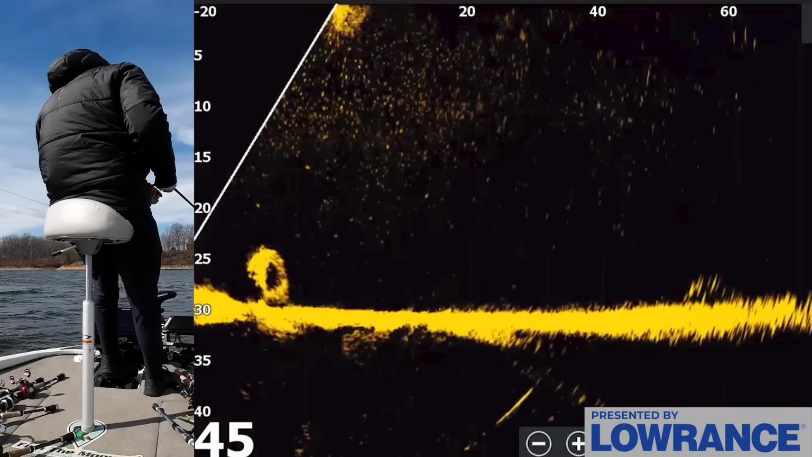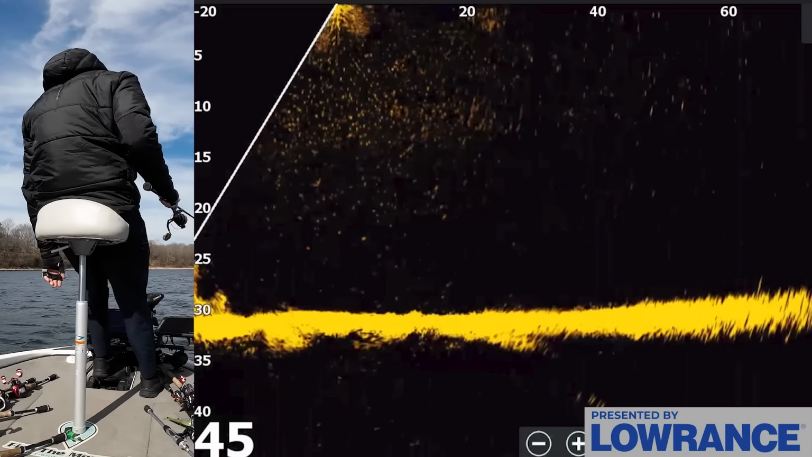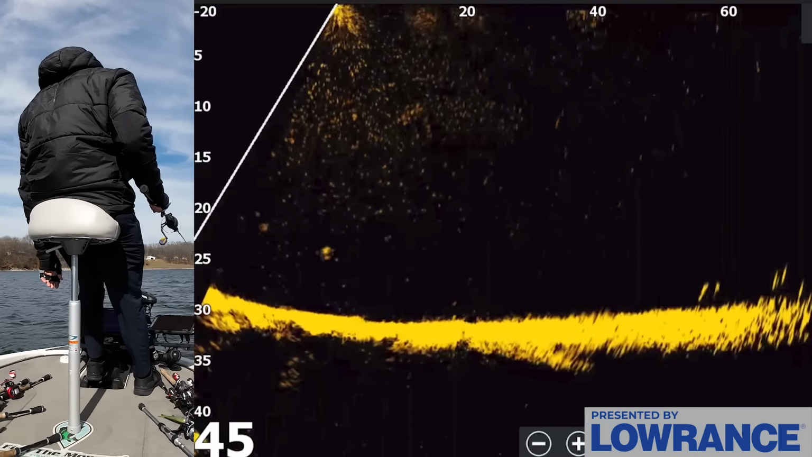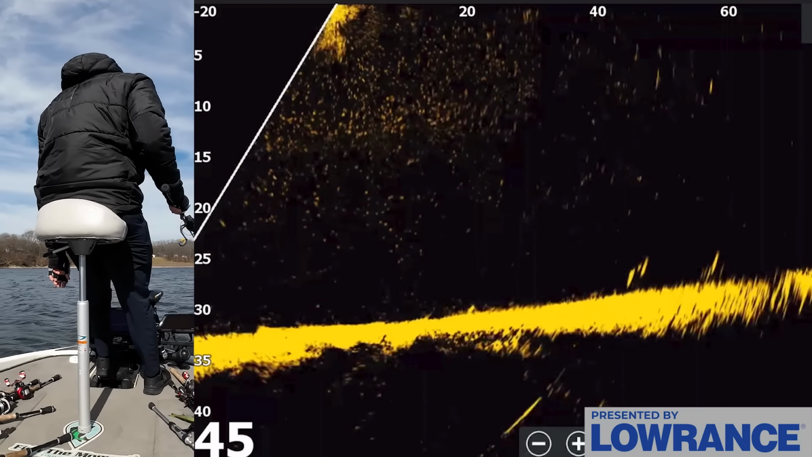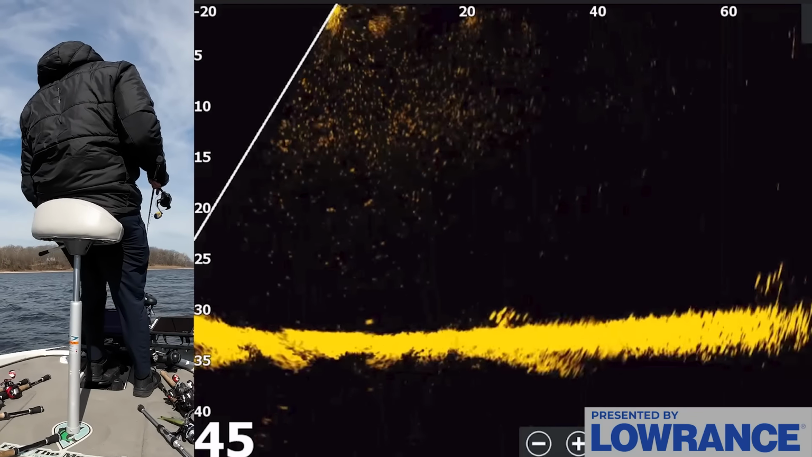Now, what I'm going to do is basically put my trolling motor on 8 or 9 out of 10, so about as fast as I can go. And I'm just trying to scan around looking for bigger dots that I think can be bass. So there's a bunch of dots on the screen right now towards the bottom of the lake, but a lot of these are very small dots.